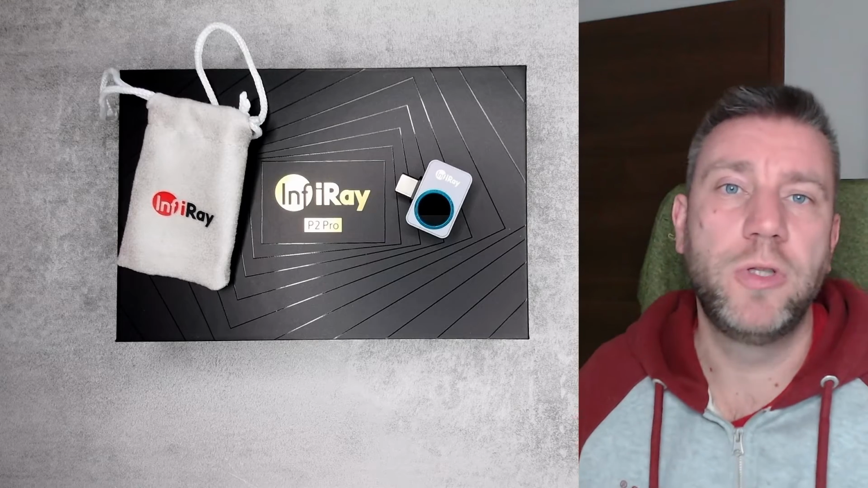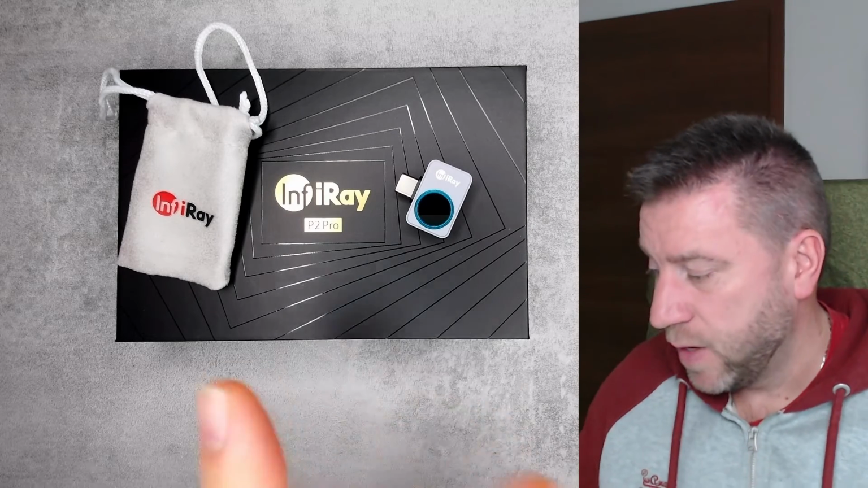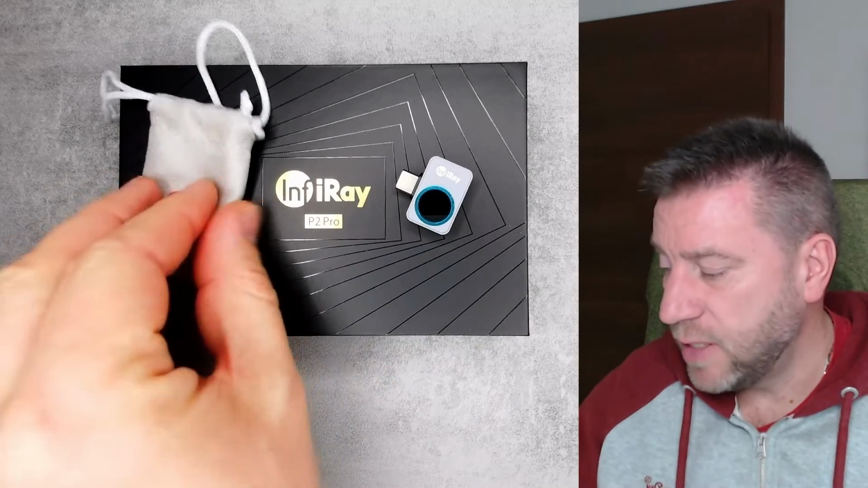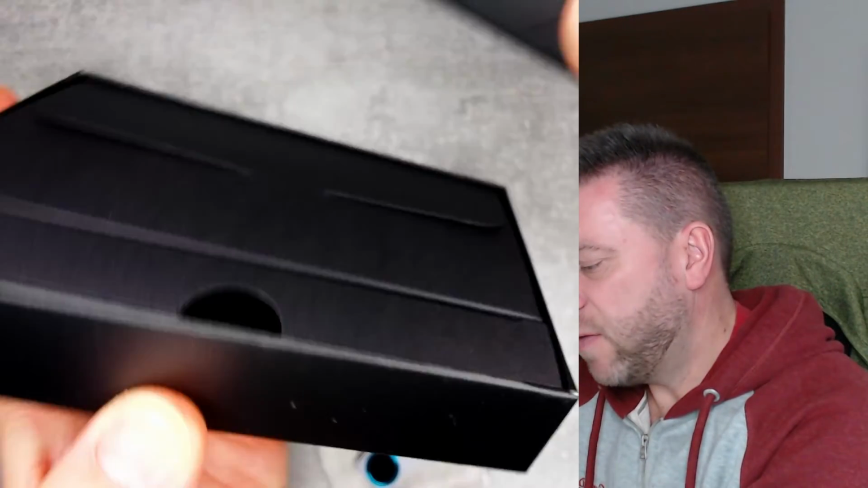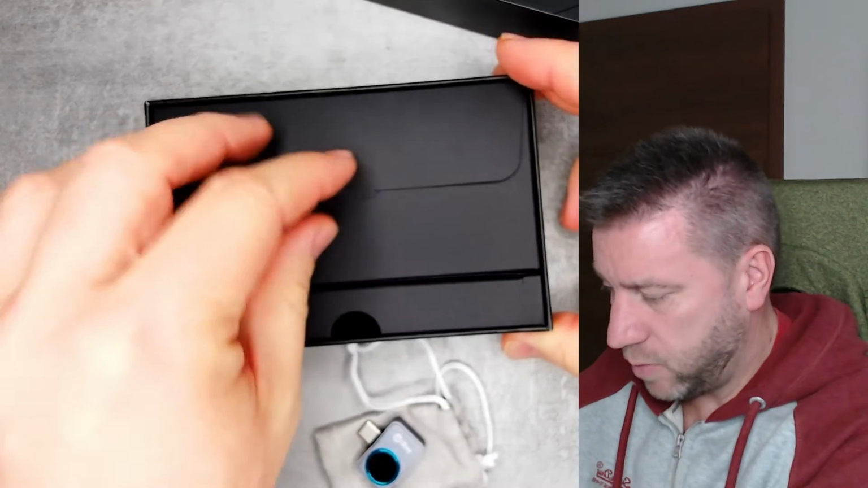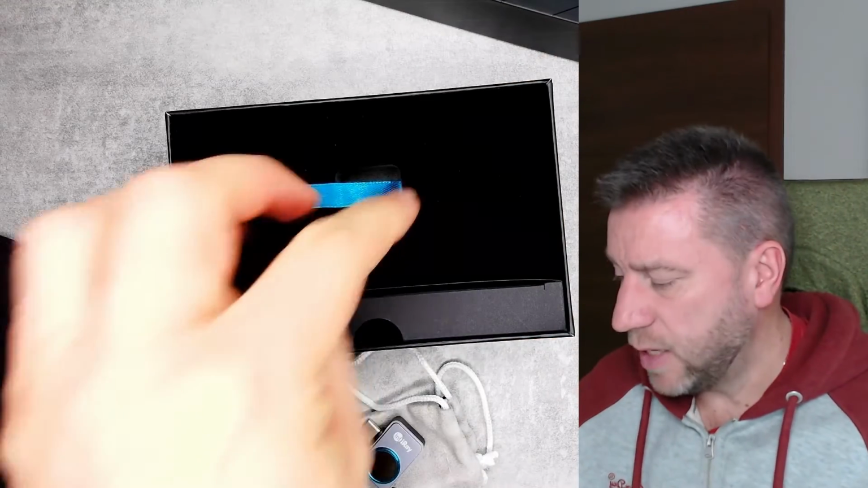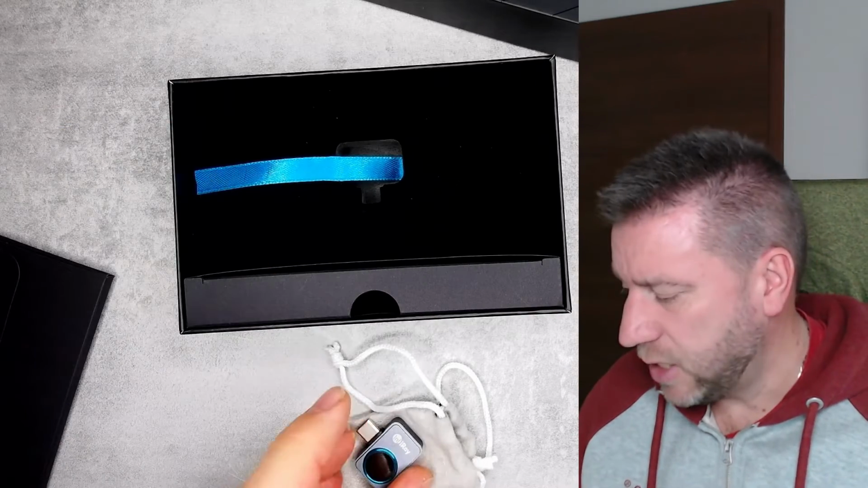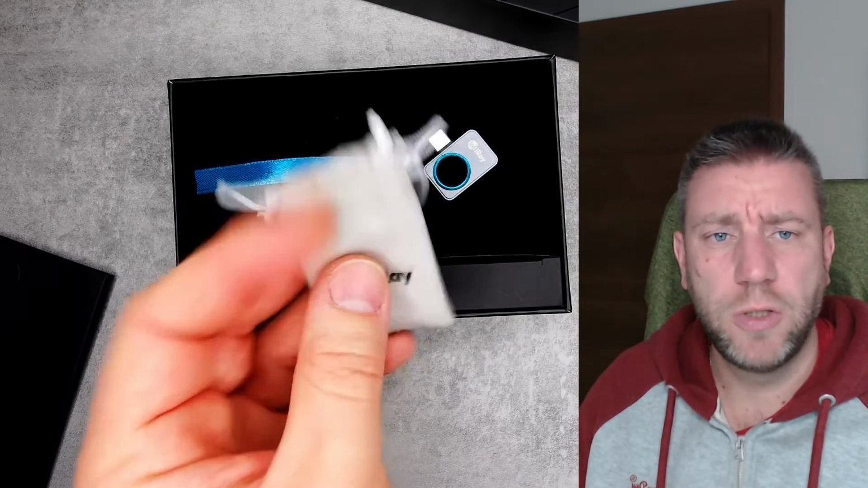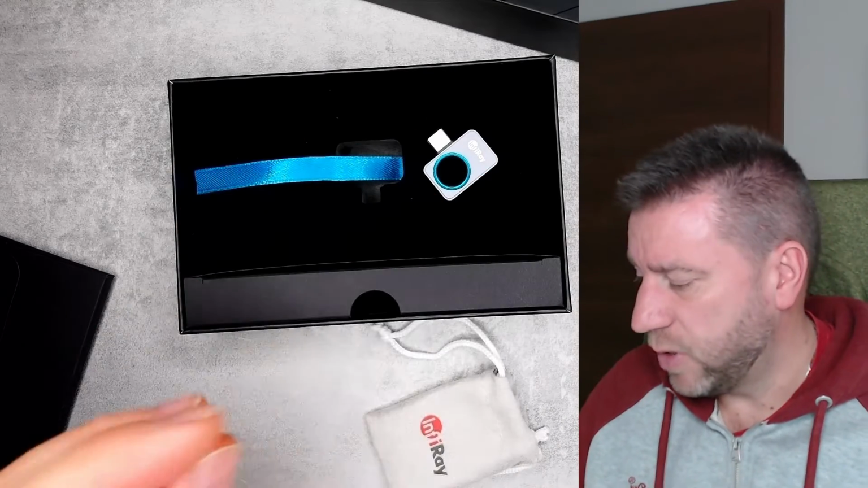Okay, maybe I'm just going to spend 2 more minutes on showing you the device. So it comes in this box, and there is nothing really in the box. There is this piece which contains some papers, and there is this foam insert where the device was in. So that's good for packaging, but I'm mostly using this pouch to store it in and carry it so it doesn't get scratched if I put it into my bag.